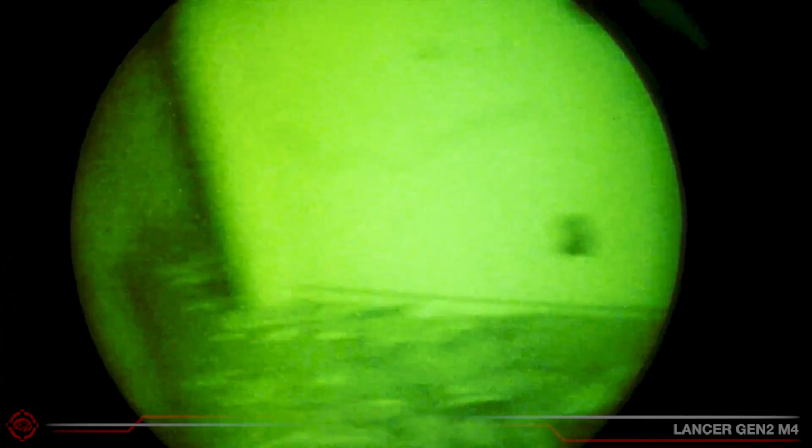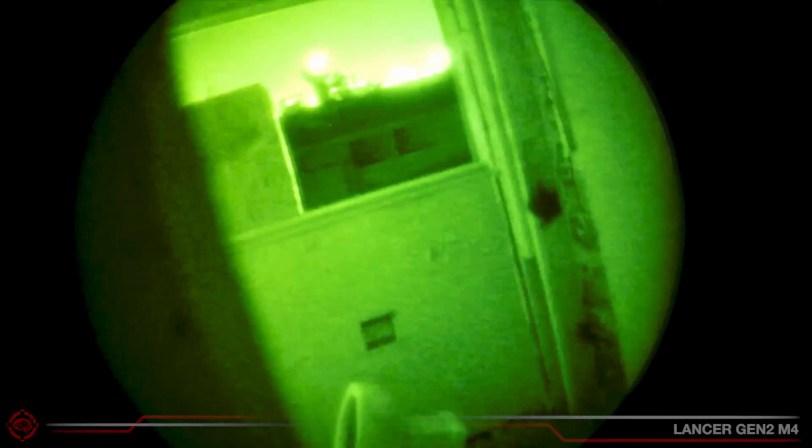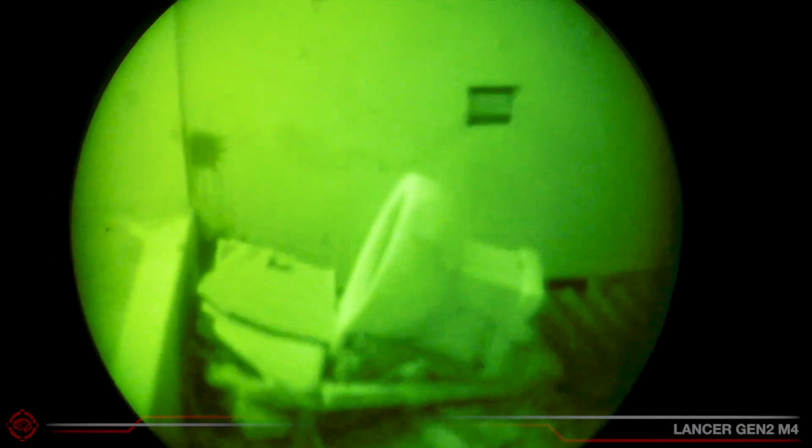We both know where each other is, and we both have the proper equipment, so I keep moving back and forth from window to window and room to room, hoping to trick the enemy player.